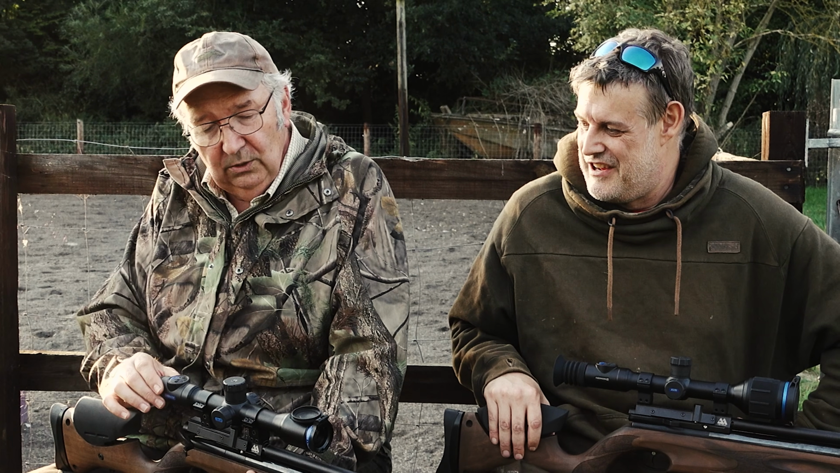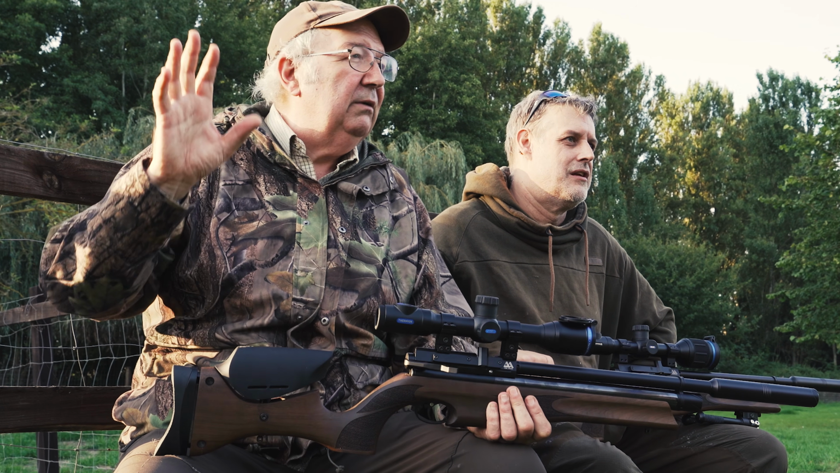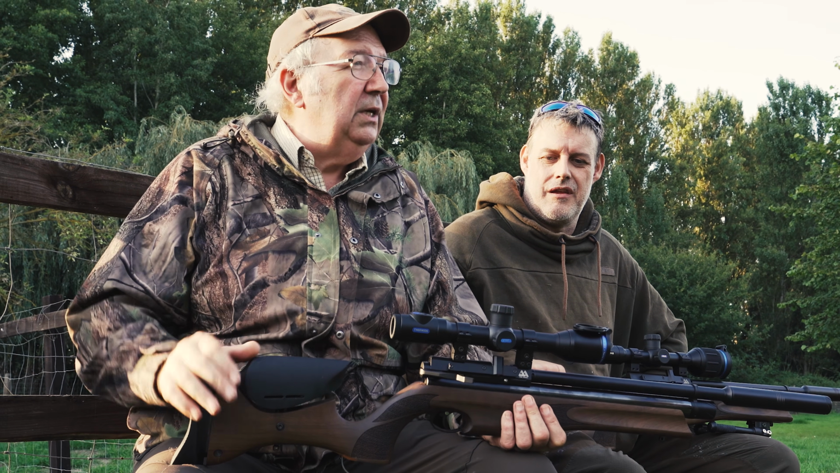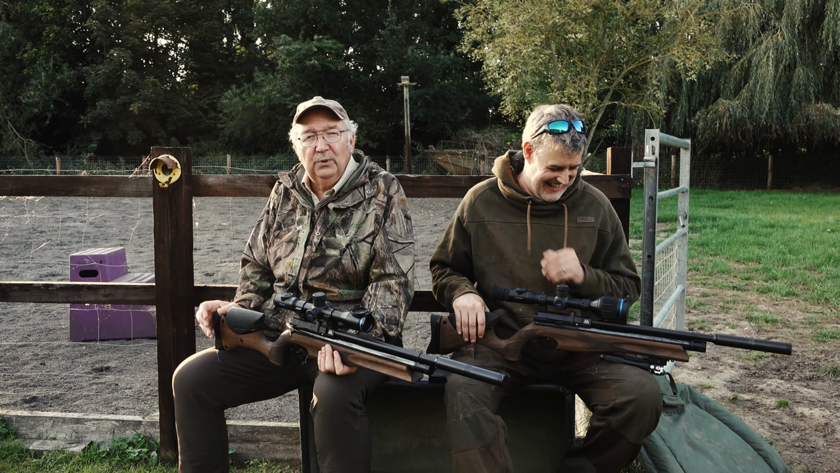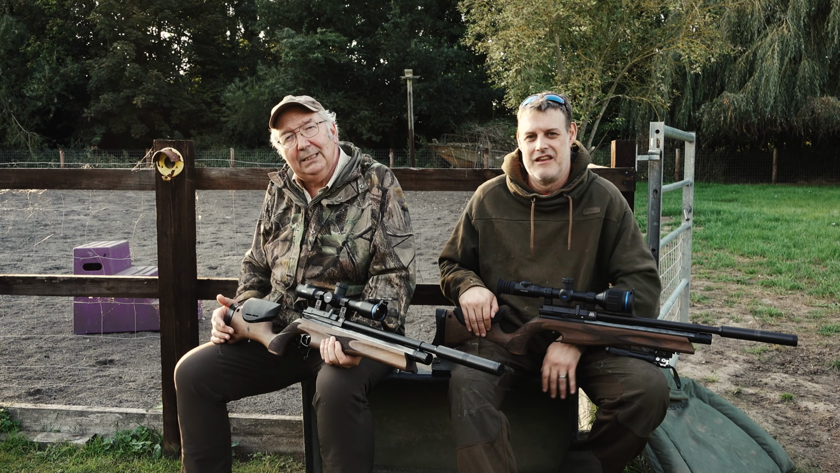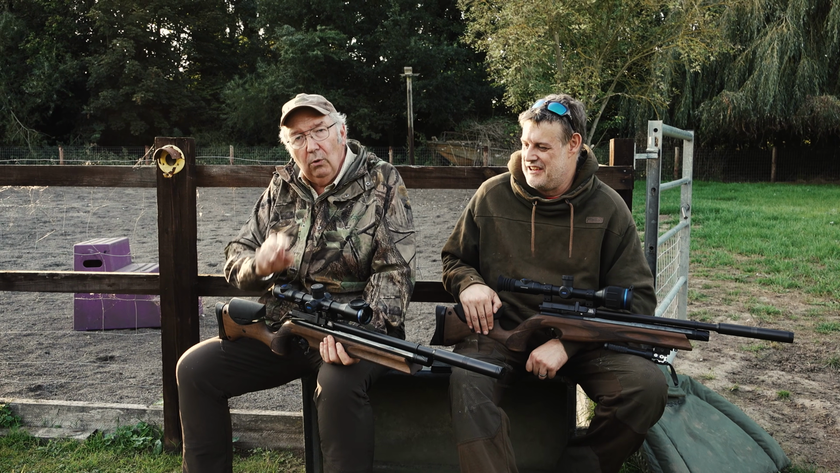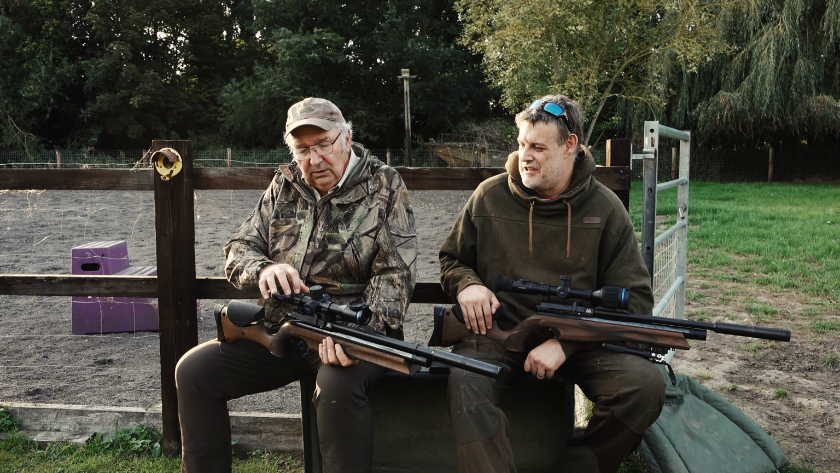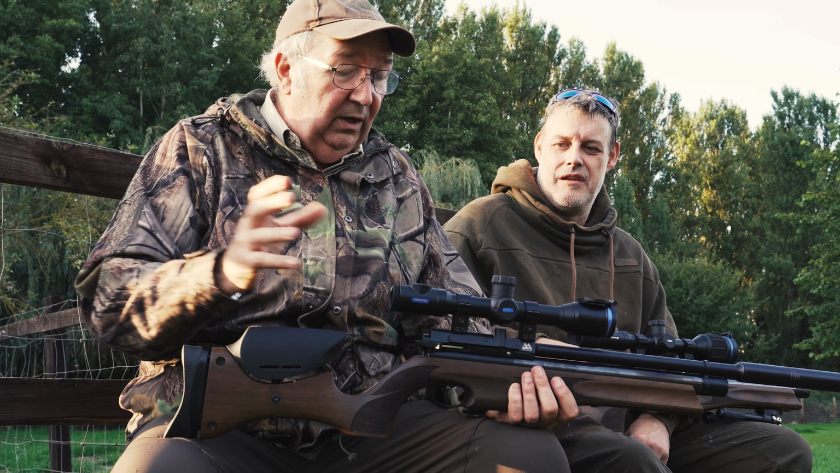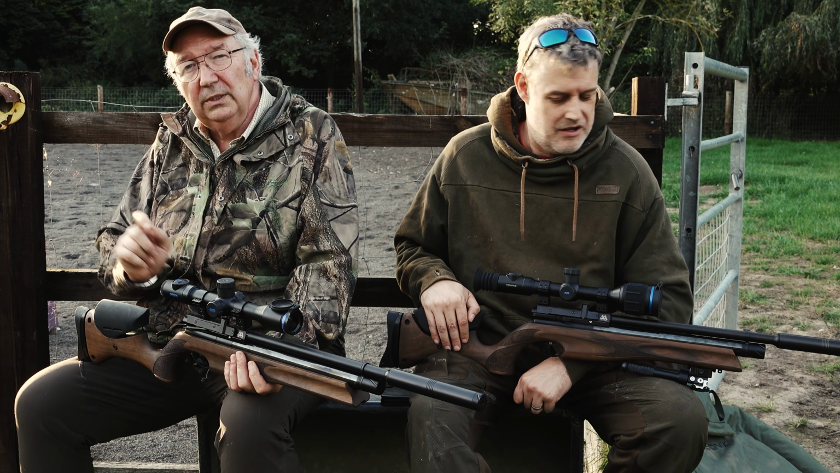This is practical, useful kit, which, again, all the aficionados out there, the Mick Garveys of this world, Eddie Jones, that have been using this stuff for ages, will be laughing down their sleeve at the old boys who are being surprised by this. But there are plenty of people out there that regard a pre-charged pneumatic as too complicated. Yeah. So this will frighten them to death, but they shouldn't be. Do not be afraid of this technology. It's practical, it's usable, it's tough, and it's sensible. It was designed by people far cleverer than we are to be used by everyone, and that's a really important thing to know about it.